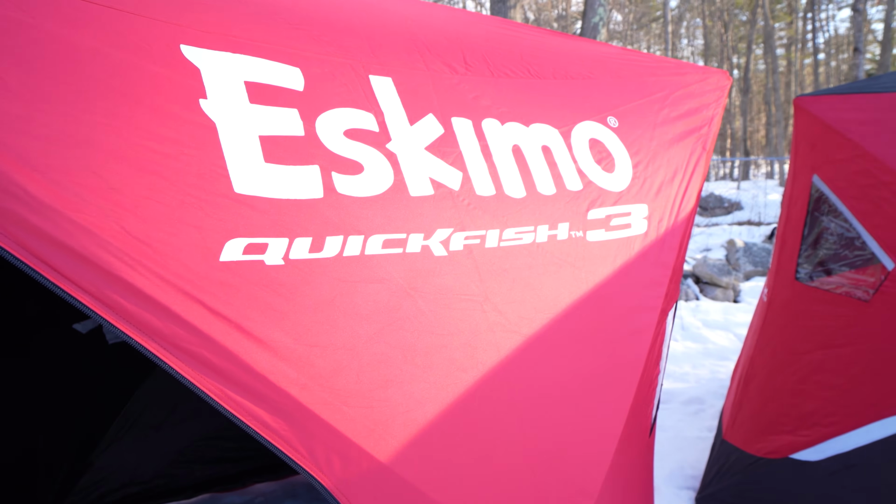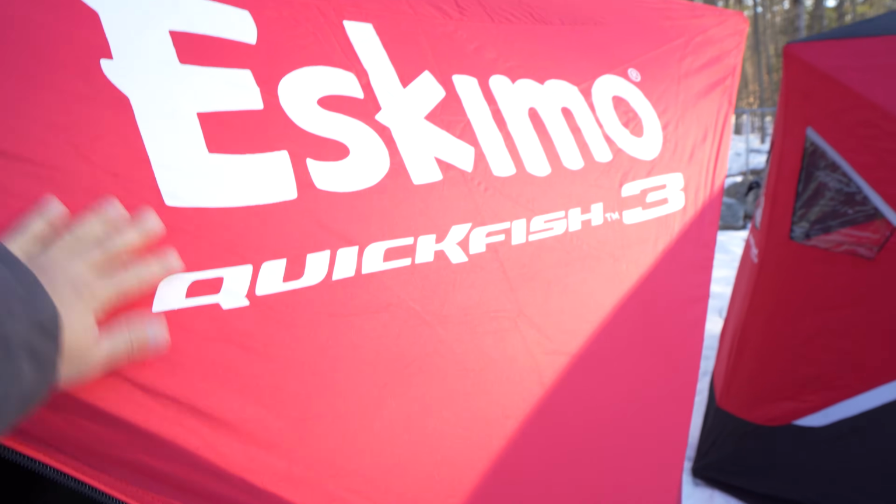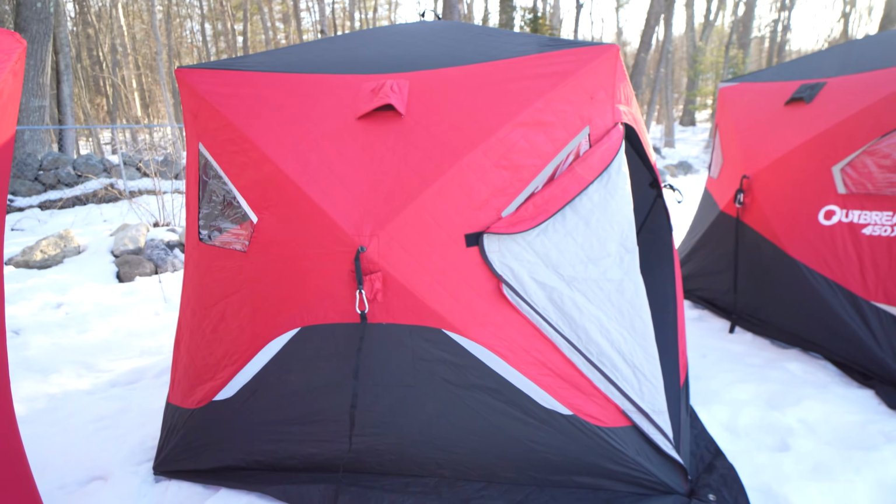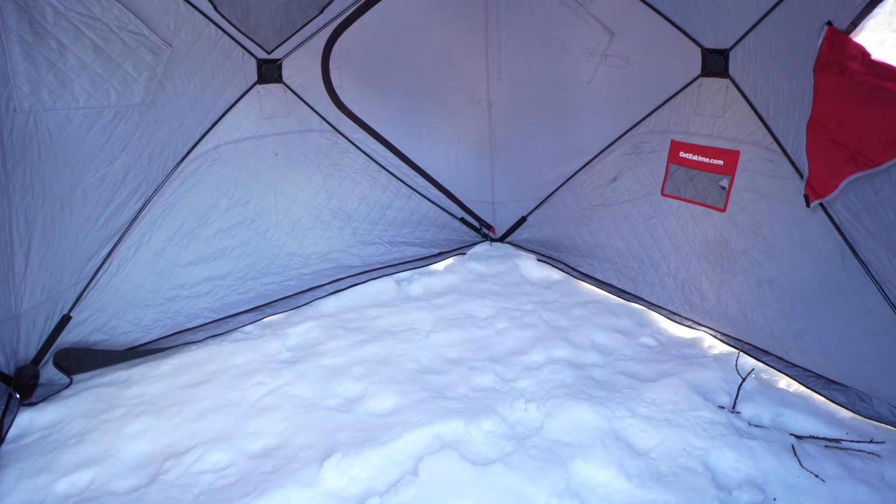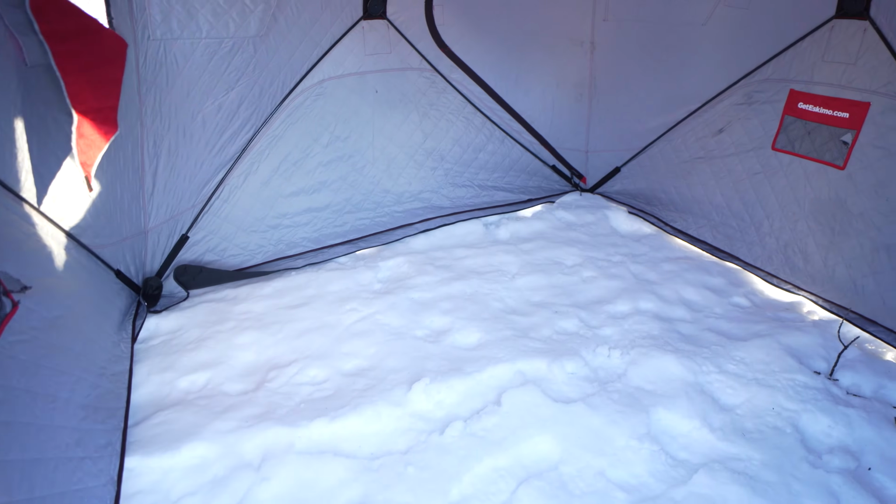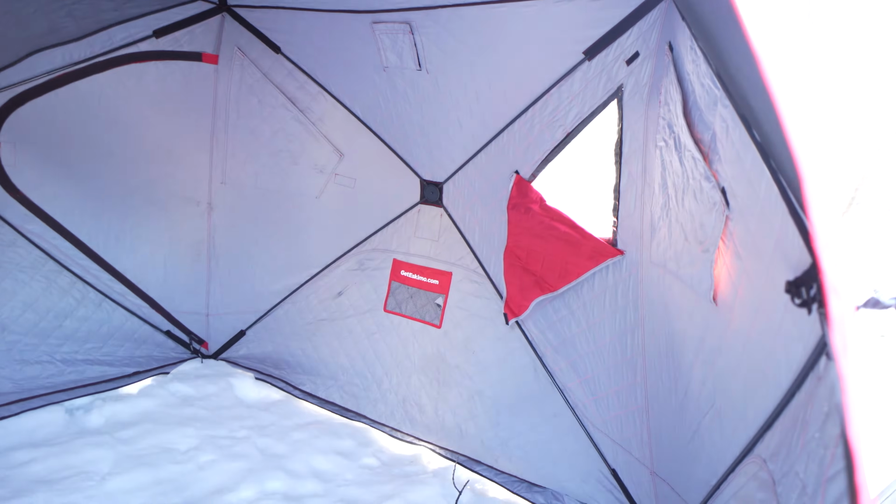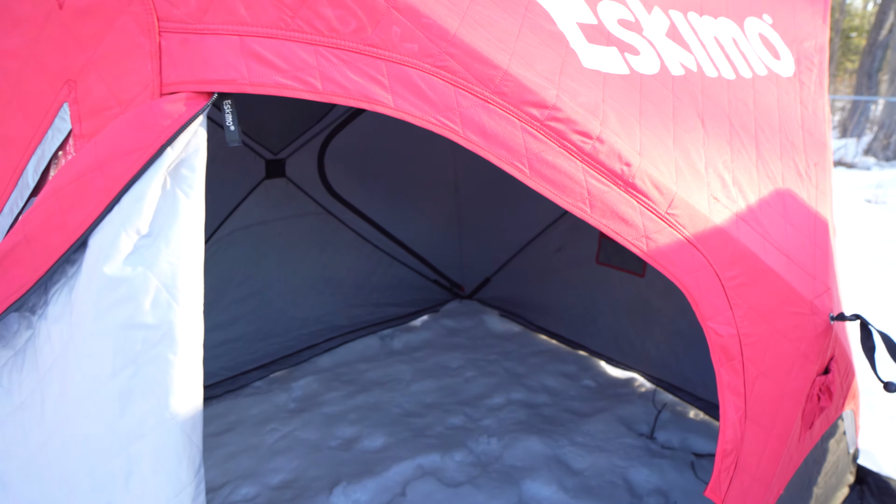So the Quickfish 3 has kind of like a rubberized plastic on the outside and then no insulation, but it's got some water repelling features. Sets up and it holds about 3 people. The Fatfish 949 IG, and the G just stands for gray interior, like I said before, has quite a bit of room in here. I've slept a couple people in here with a couple cots. It gets pretty tight, but you can probably fish about 3 or 4 people in there. It's nice and cozy.